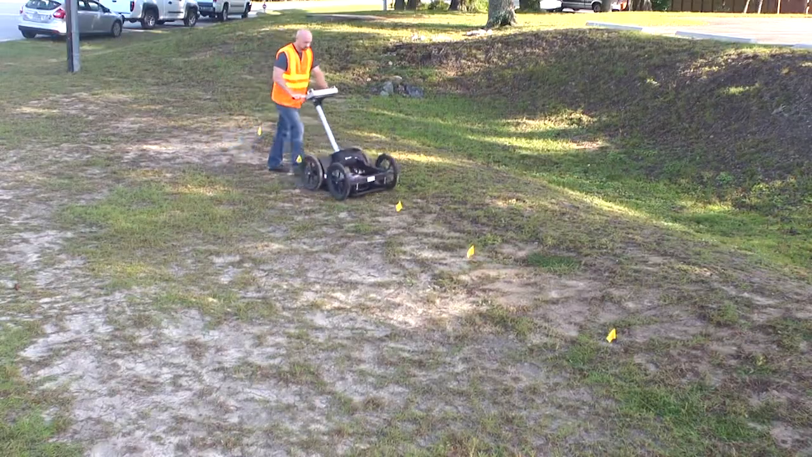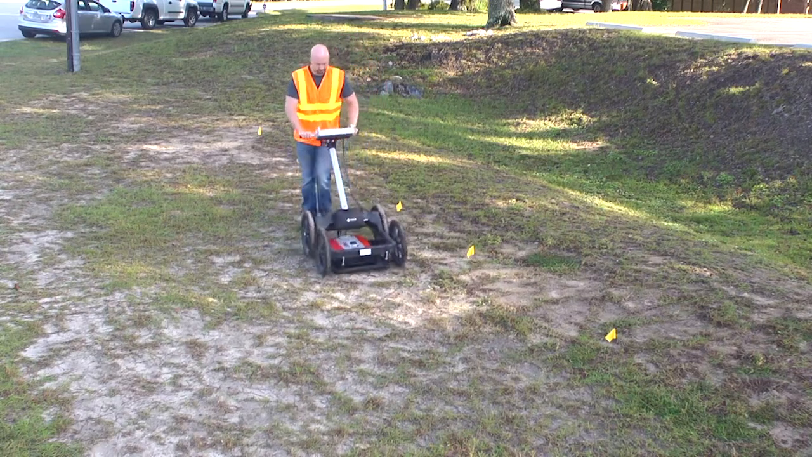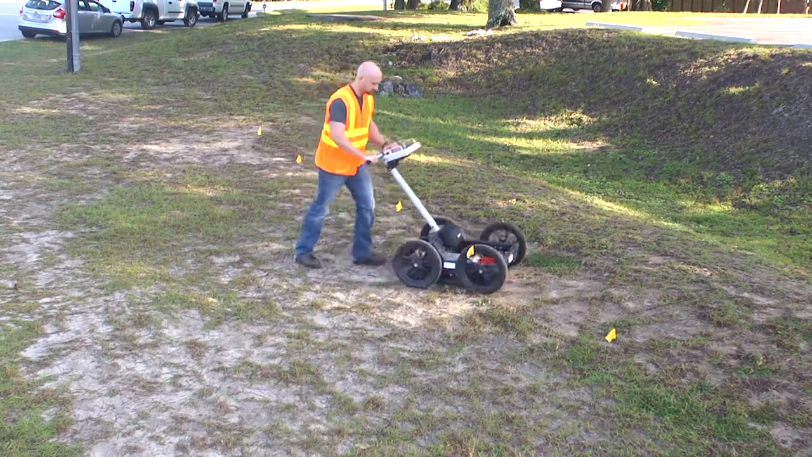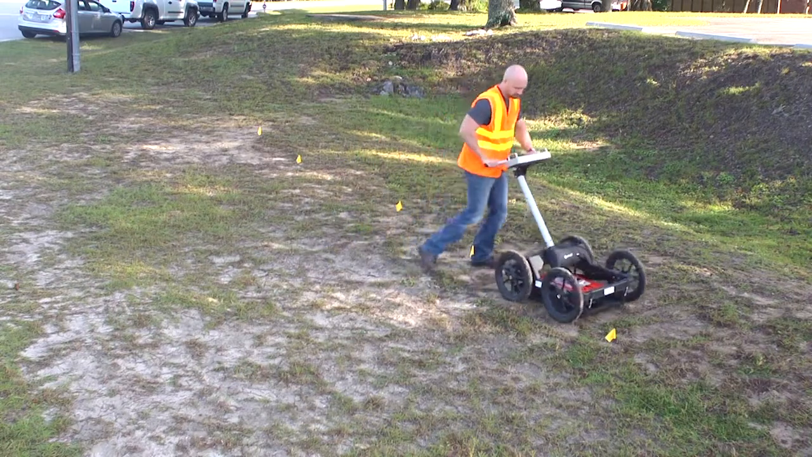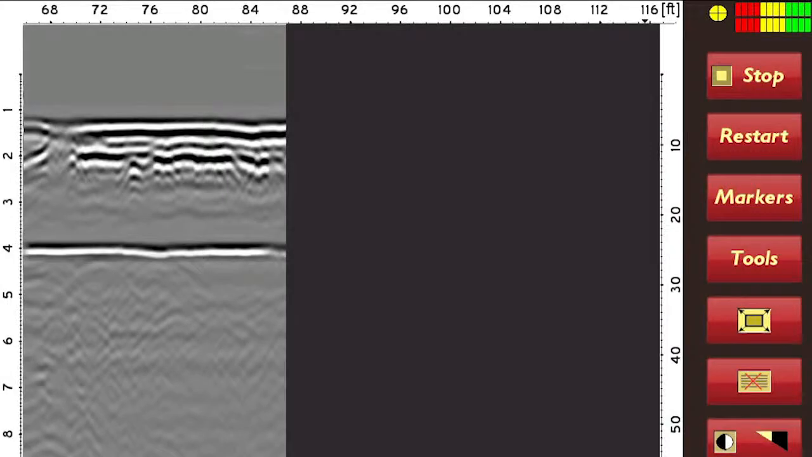For clearly identifiable targets, you can actually trace the feature by turning your Easy Locator HDR parallel and directly over the target, and walk along it with slight S-turn deviations. Notice that the pipe now appears as a linear feature on the screen.